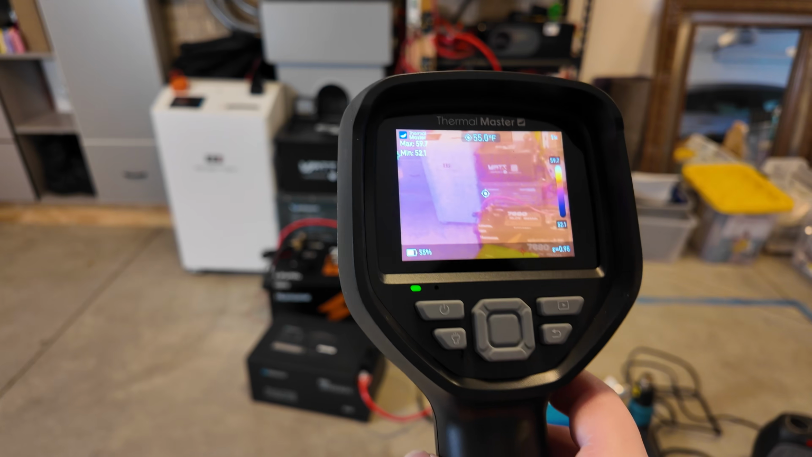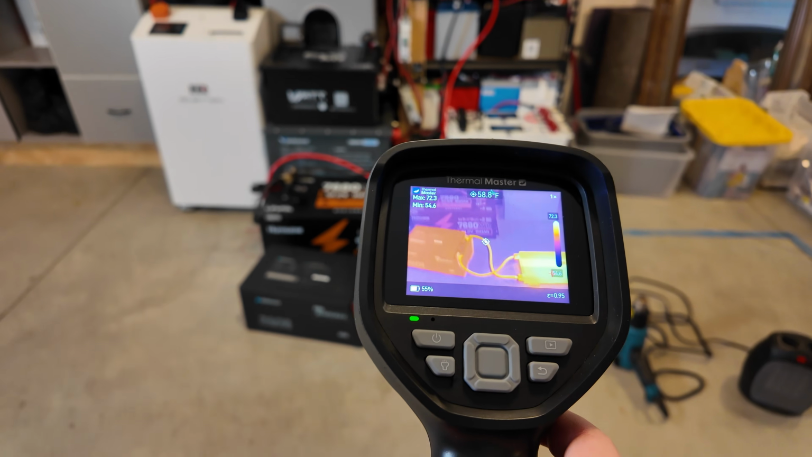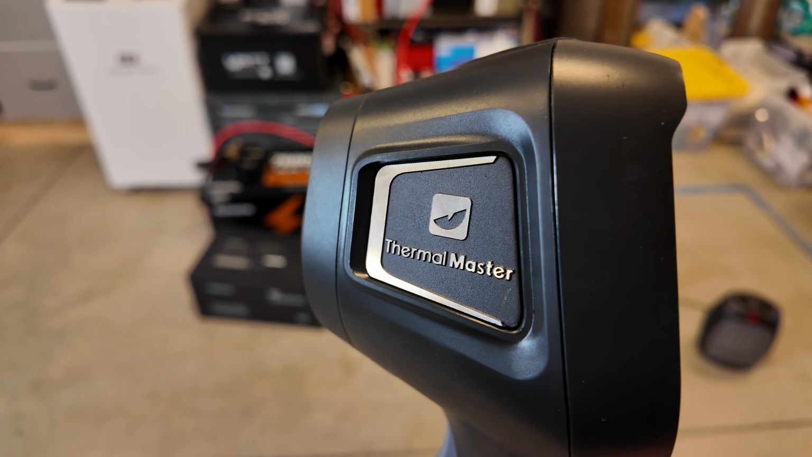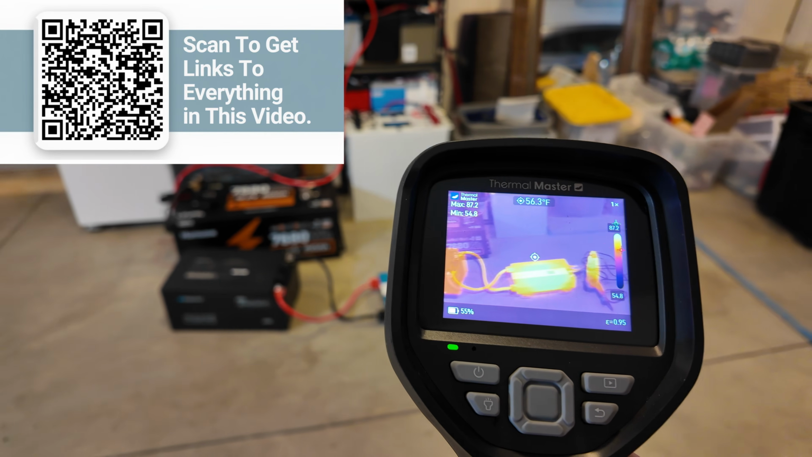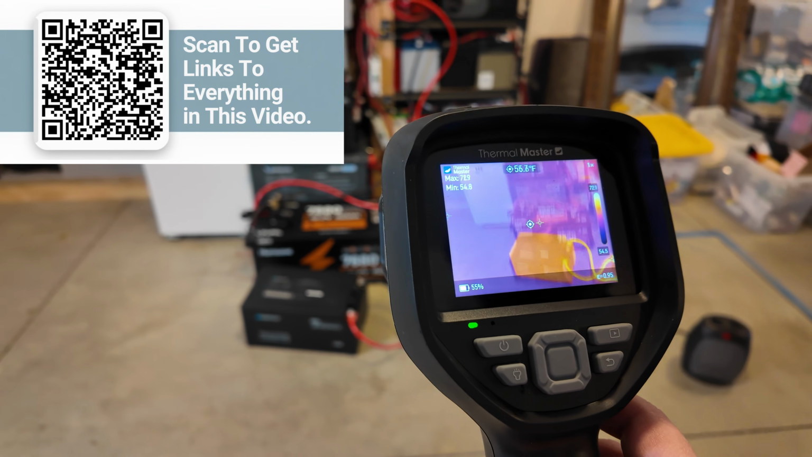But I have good news. This amazing thermal imaging camera from Thermal Master does not break the bank, but is the highest quality thermal imaging camera I've ever used, and I've used quite a few of them.